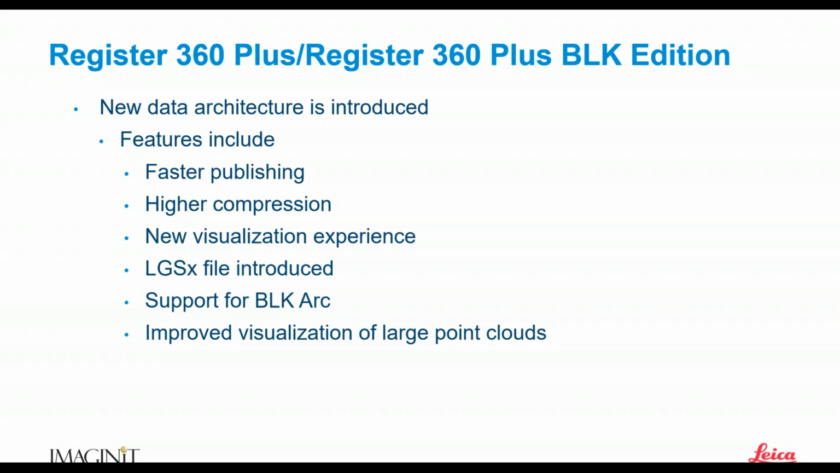So let's move on from Register 360 and talk a little bit about CloudWorks. Now, CloudWorks hasn't changed a ton over the past several years, and it doesn't seem to look like it's changed.